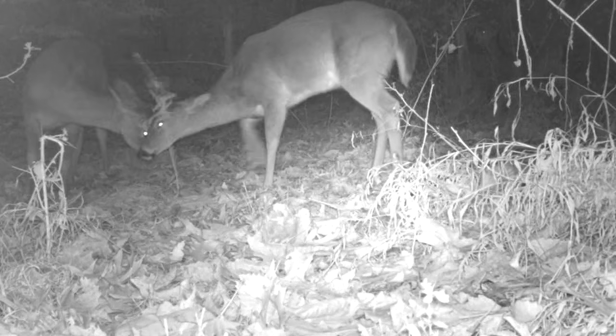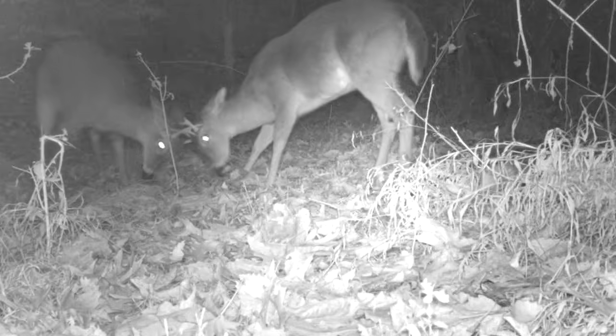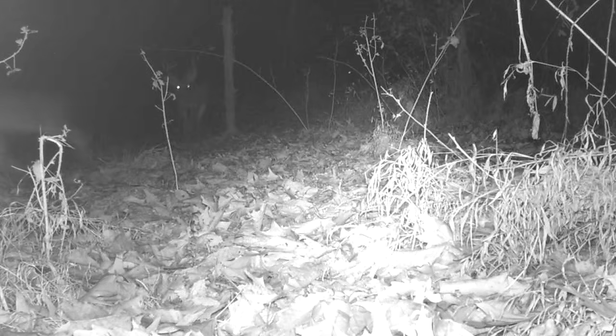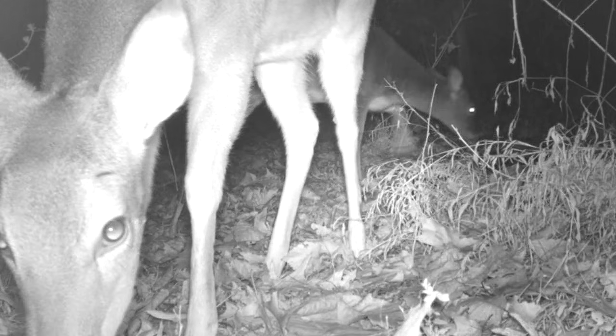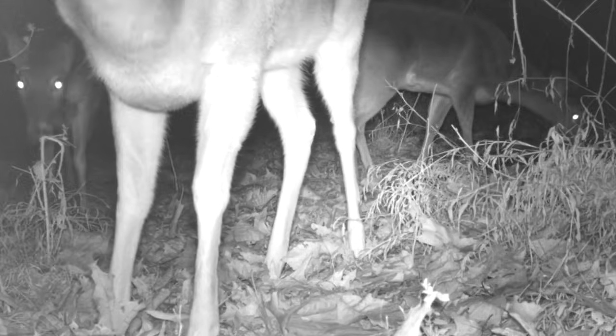And here's a couple of young ones fighting a little bit. Mostly playing. You'd know it if it was serious. If the old big ones come in, they won't fool with them. They don't stand a chance. But that's life here on the ridge. Little does are just browsing right in front of the camera.